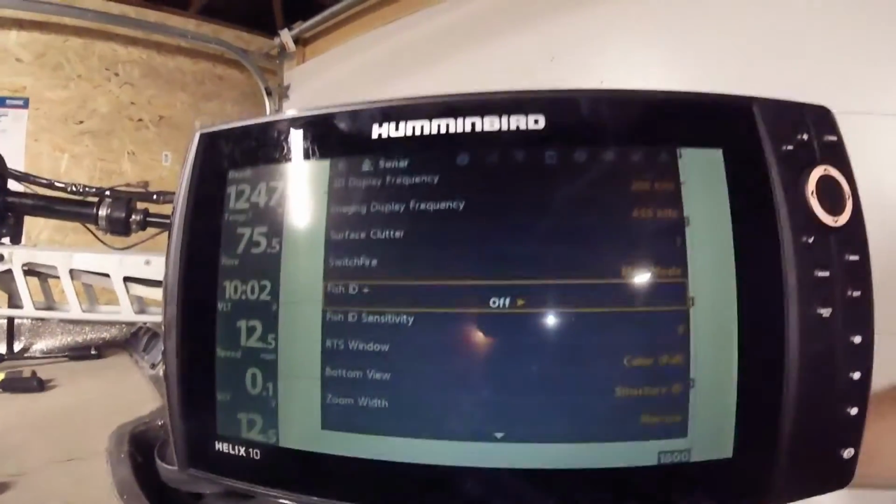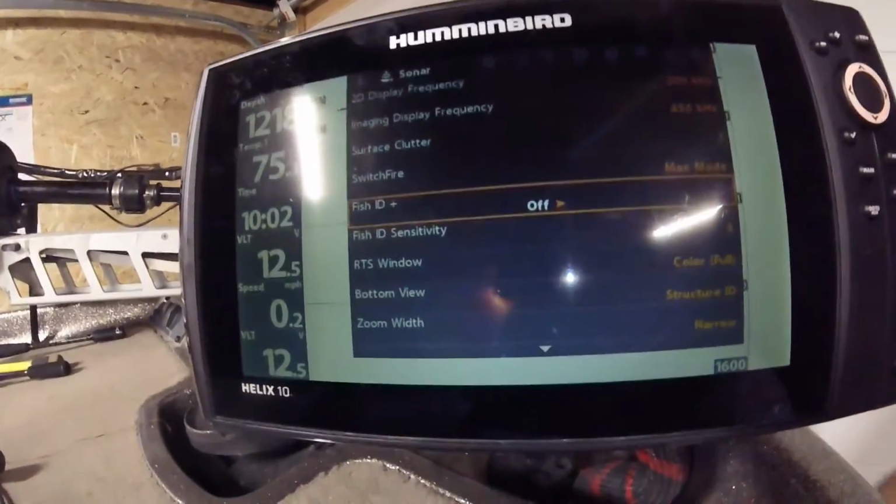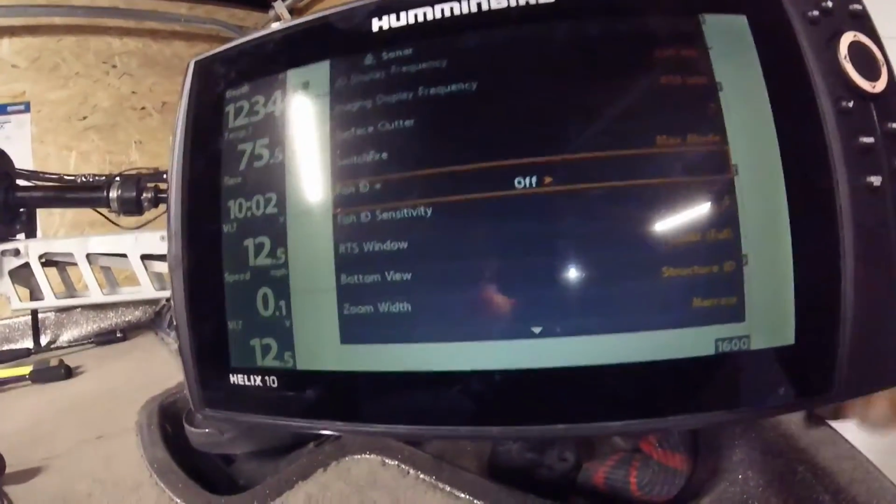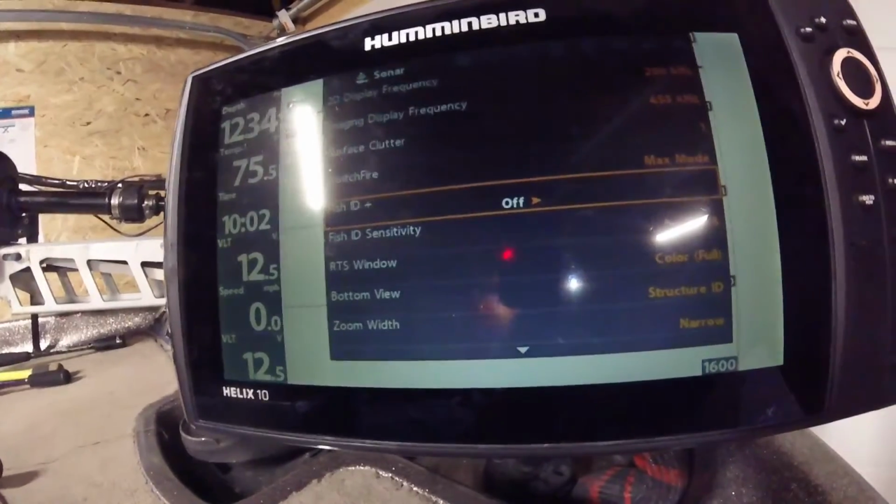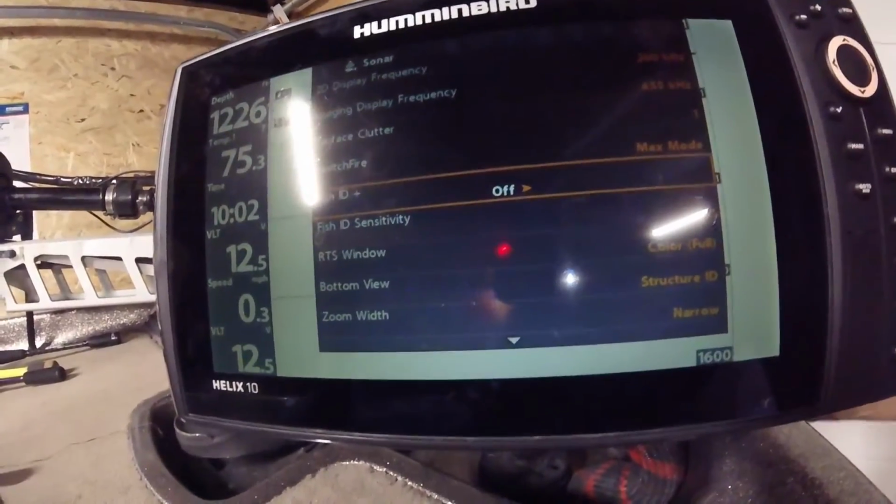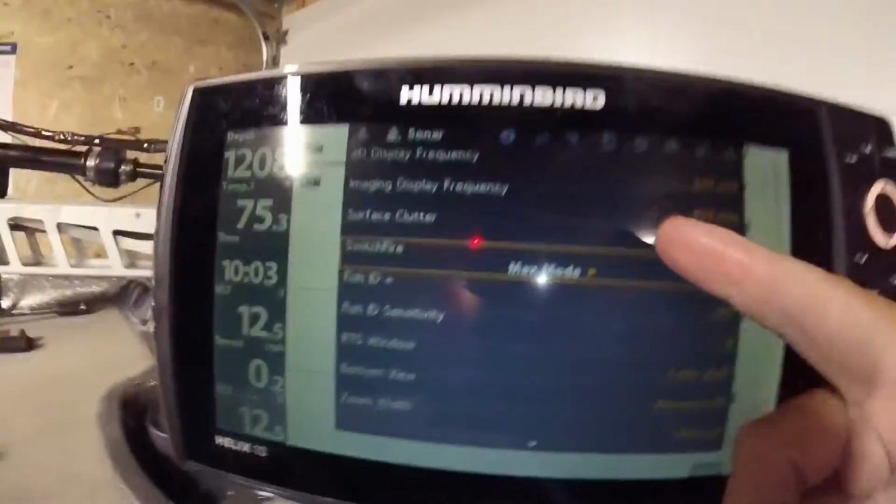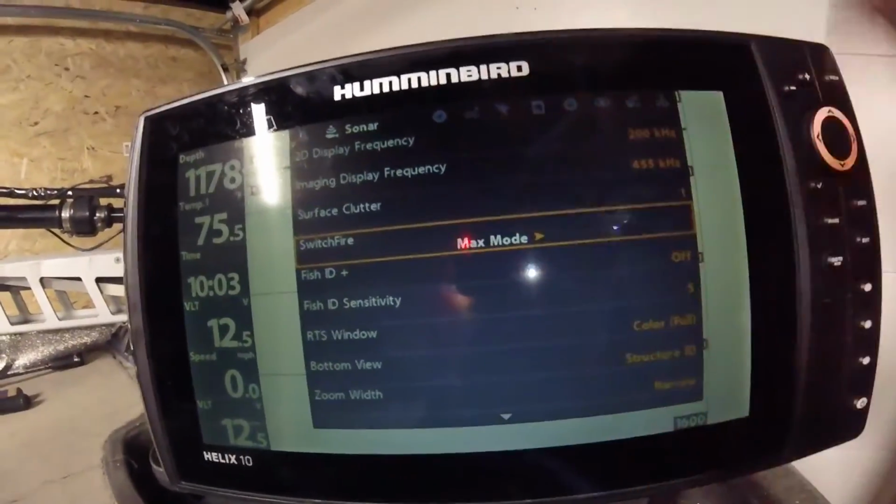What Fish ID will do is beep and send a signal saying, "Oh, there's a fish here," because it marked something. Sometimes it could be a piece of weed. It could be a small bait fish. It could be a floating piece of debris. Turn it off. Learn how to identify a fish and what a fish looks like on your fish finder. Get familiar with it.